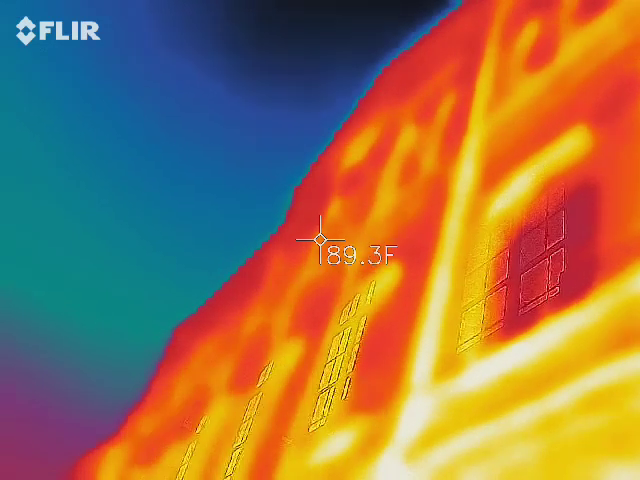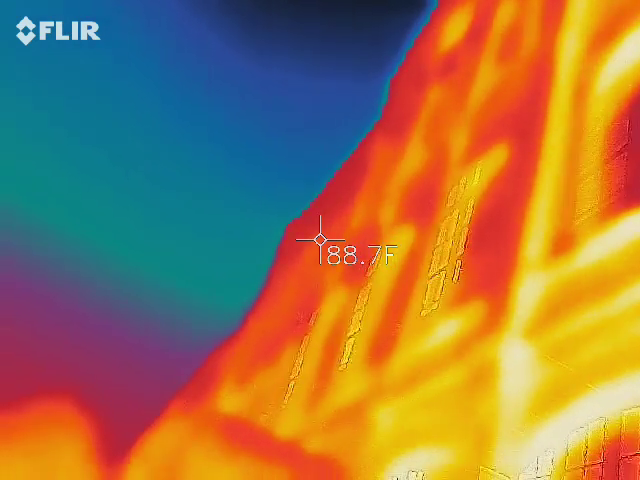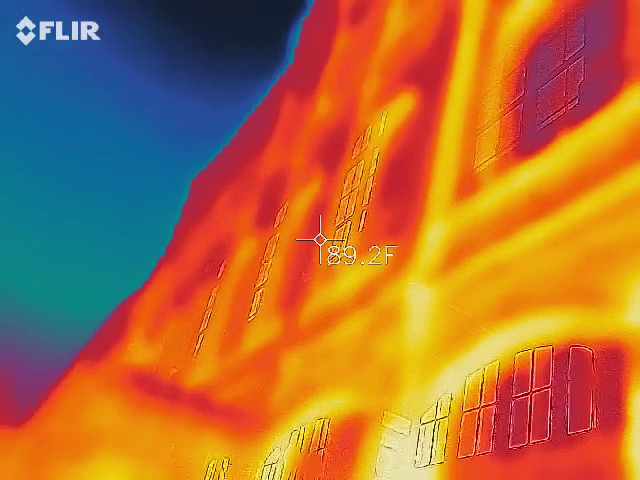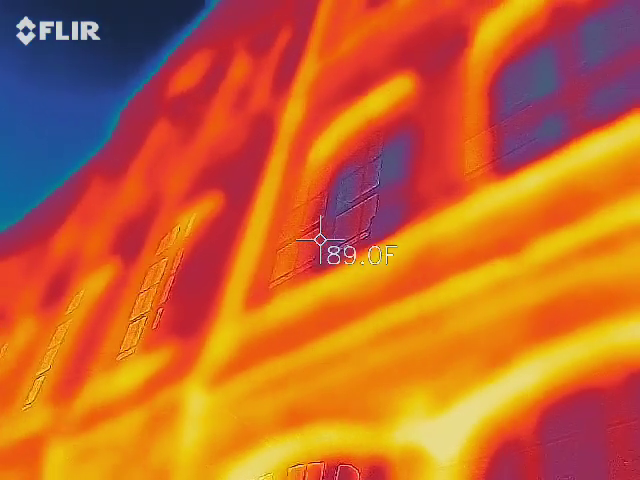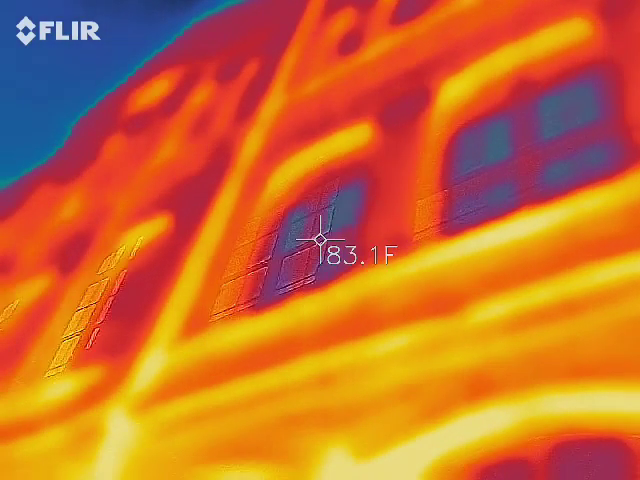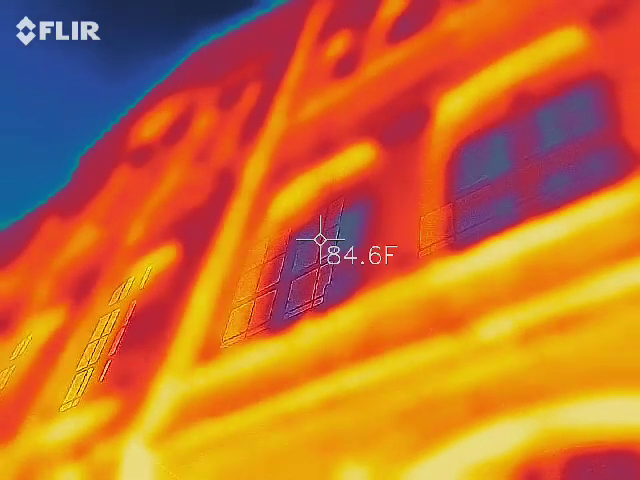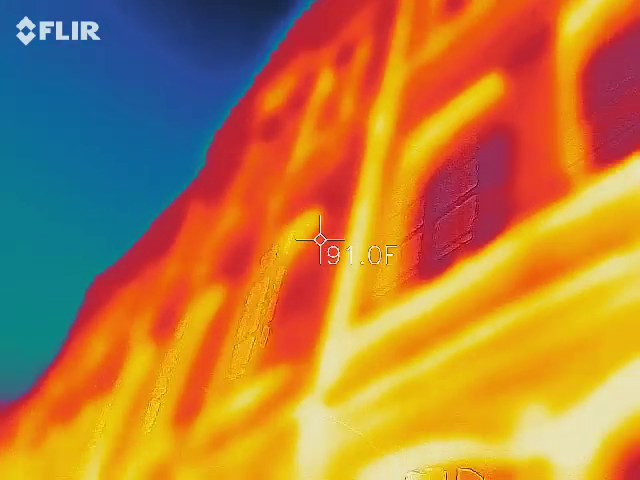So what temperature would it be? Colder than what it is now. Extremely cold. That's all I need to know. I just need to see something, a bodily shape, in that darker blue than the really light blue. No, we got darker blue right there. Yeah, for sure. So again, just a nice even sweep. You can walk down a little bit if you guys want.